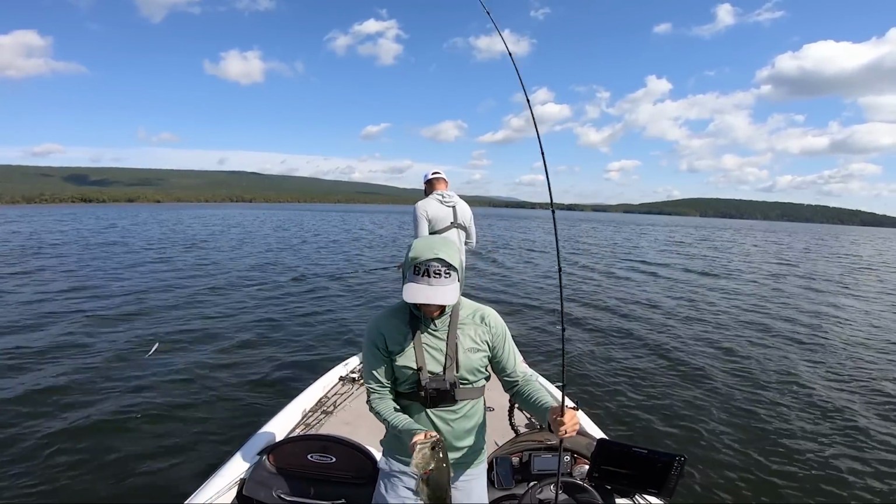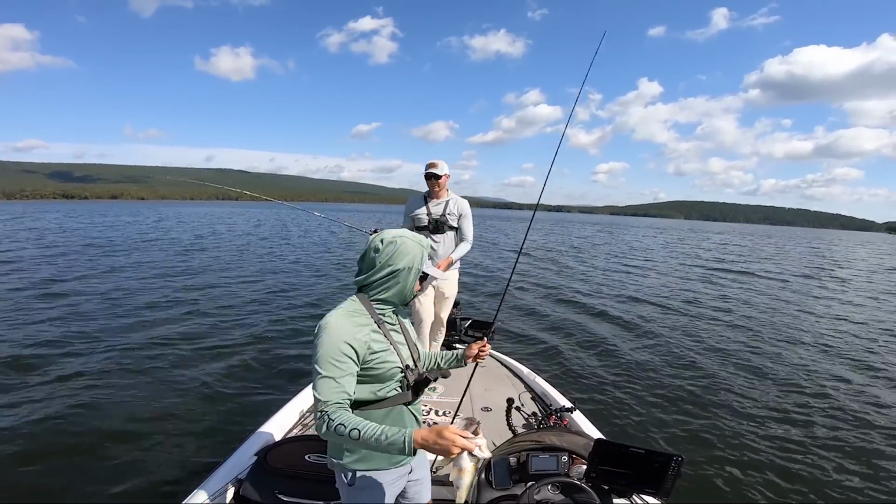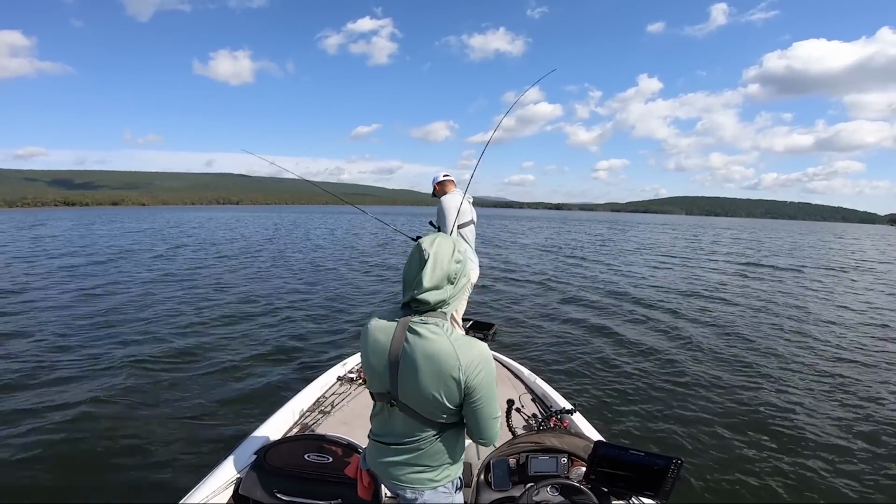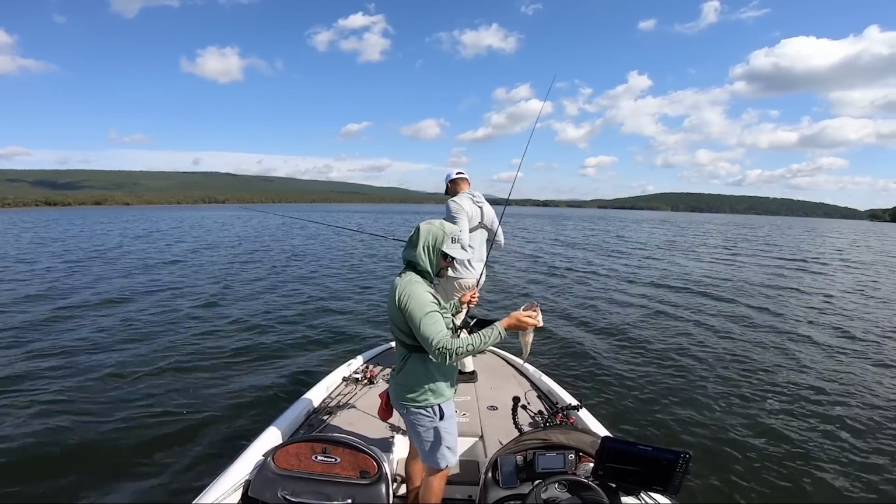Yo, jighead minnow, guys. Yo, jighead minnow. I had to show Johnny a little bit. Ooh. Right underneath the boat, you can tell clearly those were better fish. Those were 2 to 4 pound fish, for sure. So sweet.